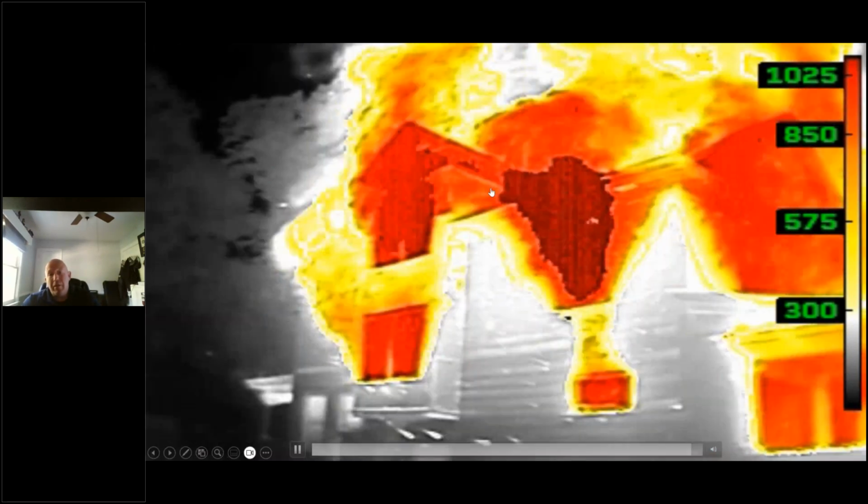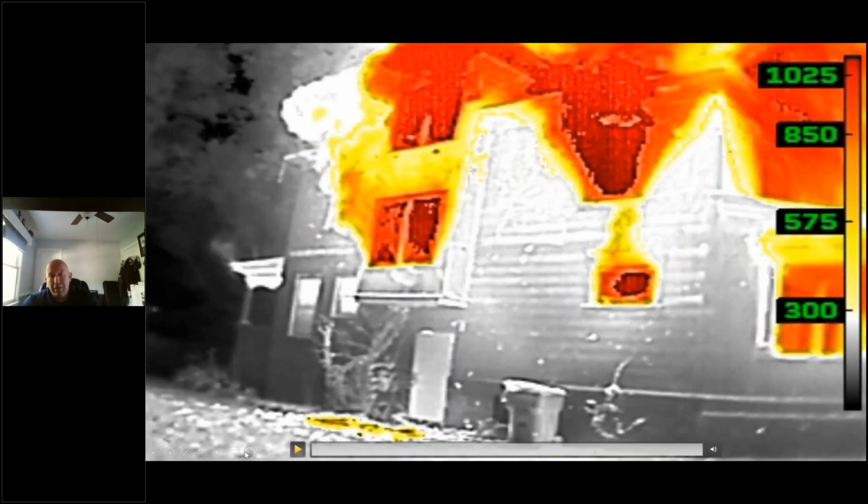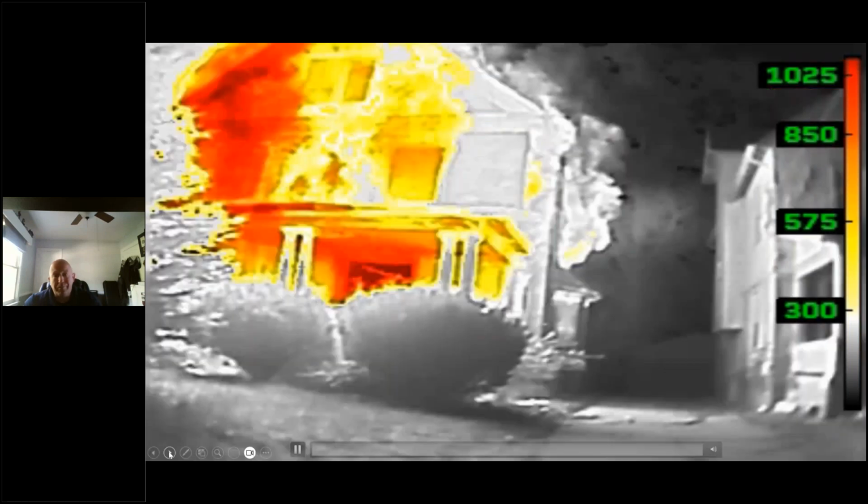Look at the amount of heat coming through there and the saturation occurring on that second floor. That's a lot of heat upstairs. And there are people still not wanting to open the nozzle in this world. Do you believe that? People are dying. Look at the heat that's in this. Let's get rid of the heat. See the heat, kill the heat, not killing the victim.